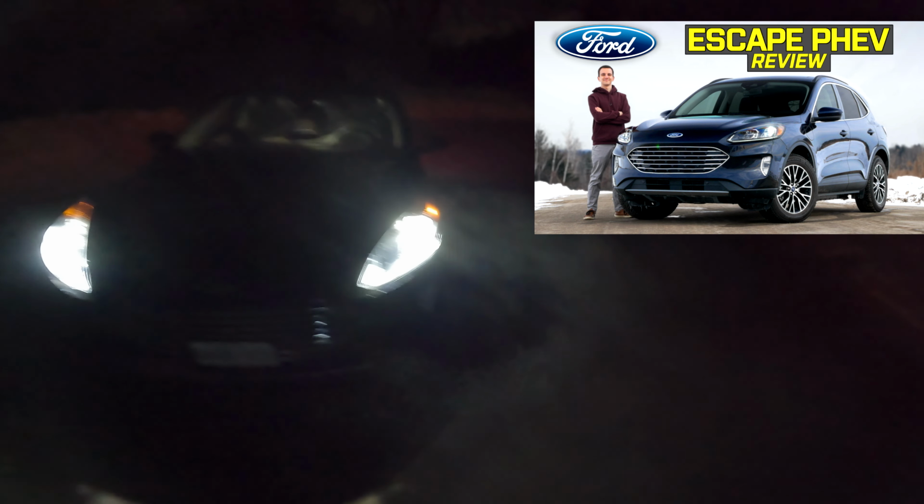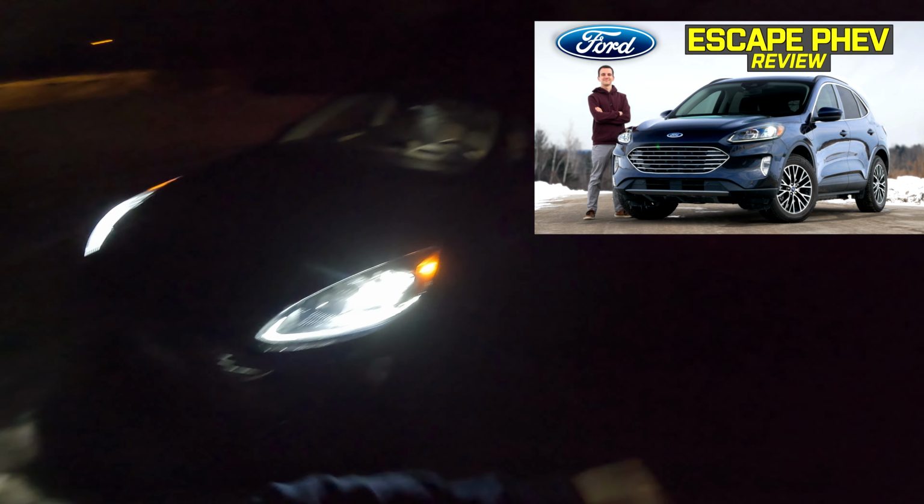But for all my thoughts, make sure to click in the top right hand corner for my full review where we talk about the interior, the exterior, compared to the competition, and see if it's worth it or if you should go with something else.